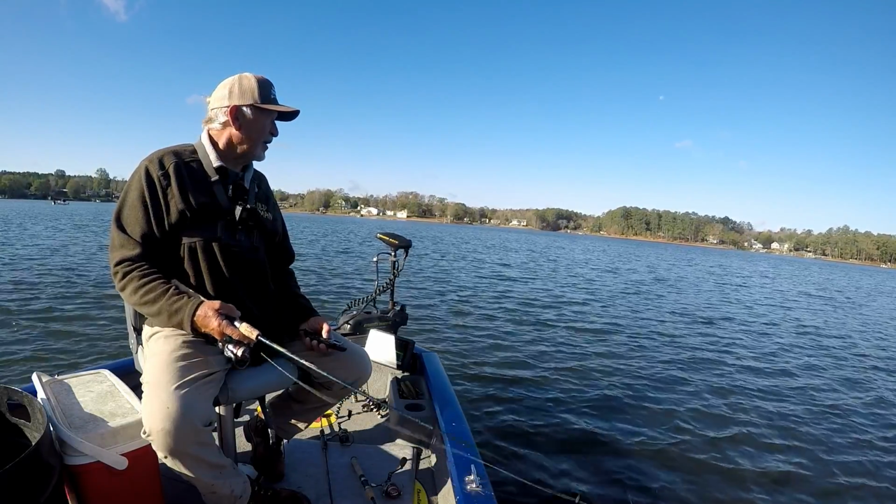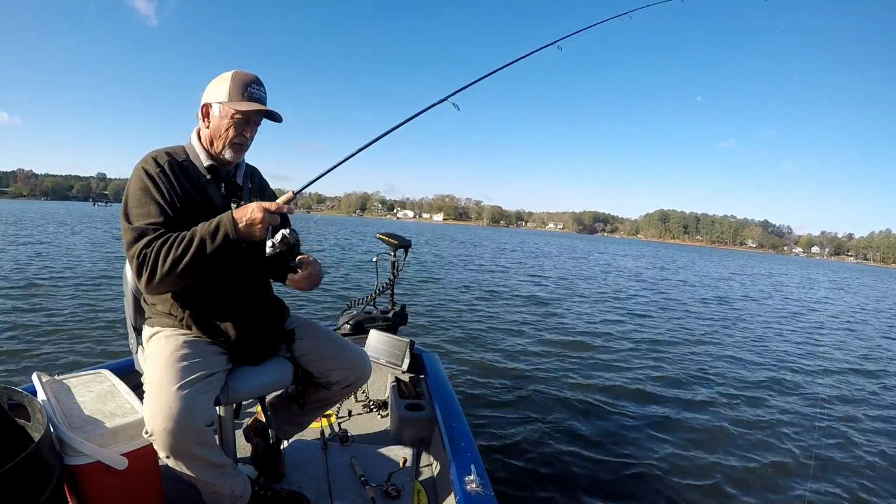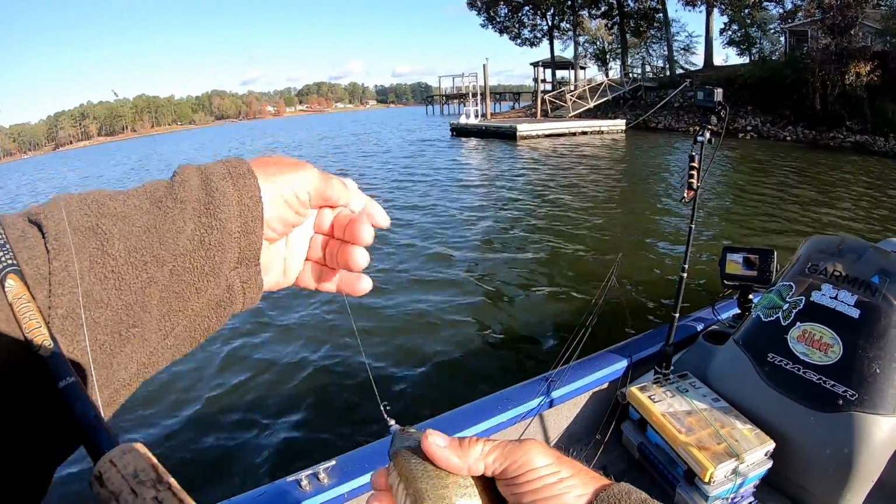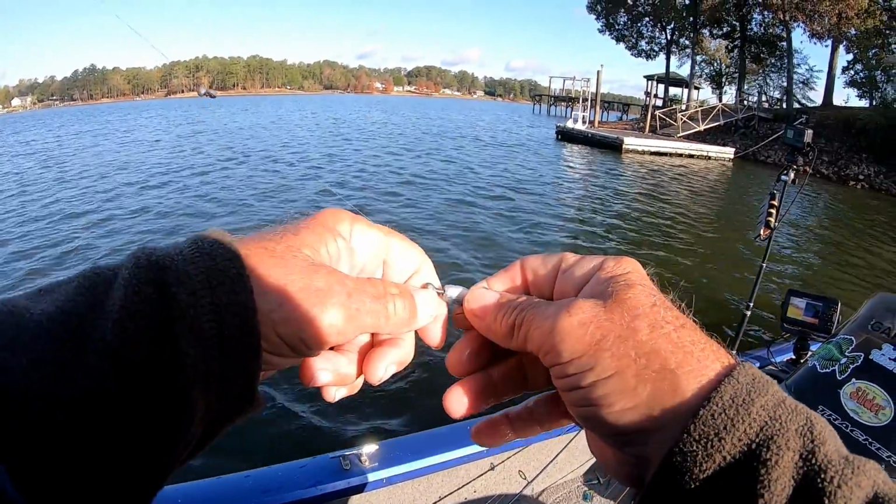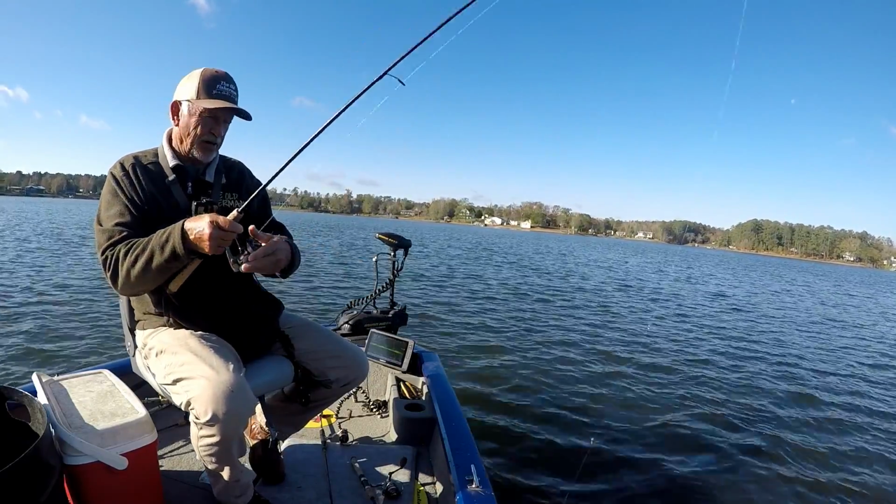We'll fish here a little bit, and there you got another. That's a brim, huh? So some of them are probably brim. That's the point. Some brim, some crappie. You see him? Little bluegill. Boy, I'm gonna tell you right now, that's some good eating right there. I'm gonna let him go today because I had a brim the other day. But I'm telling you right now, that's as good as a crappie, or better.